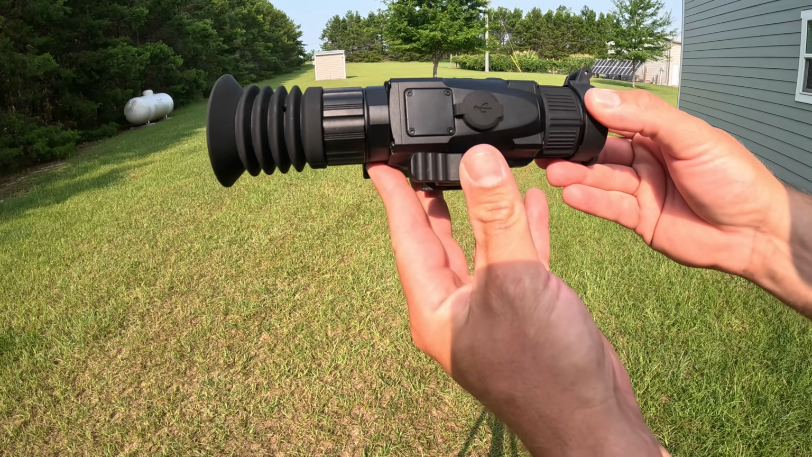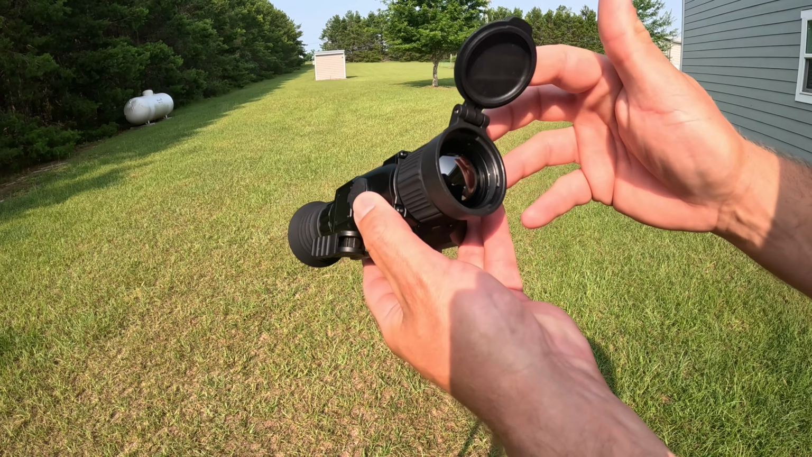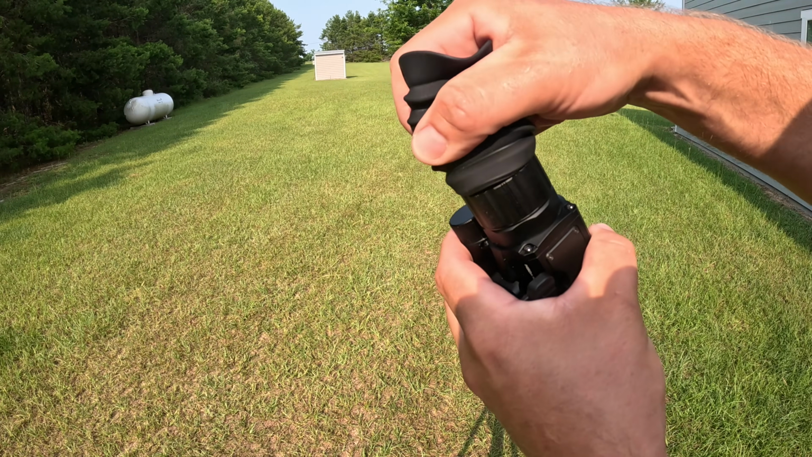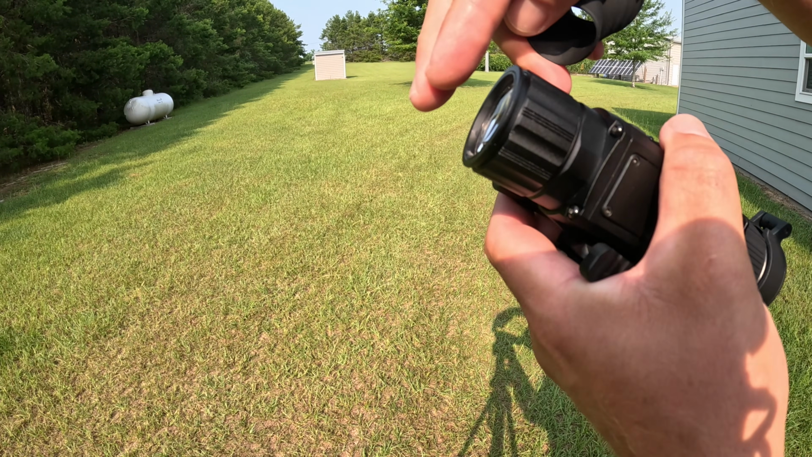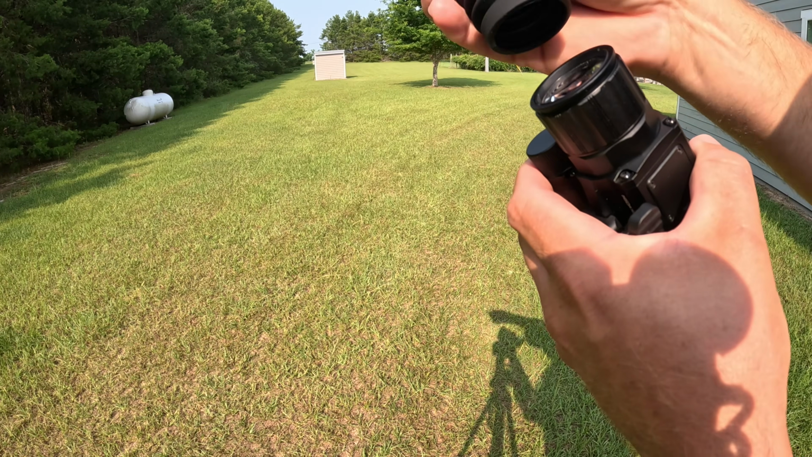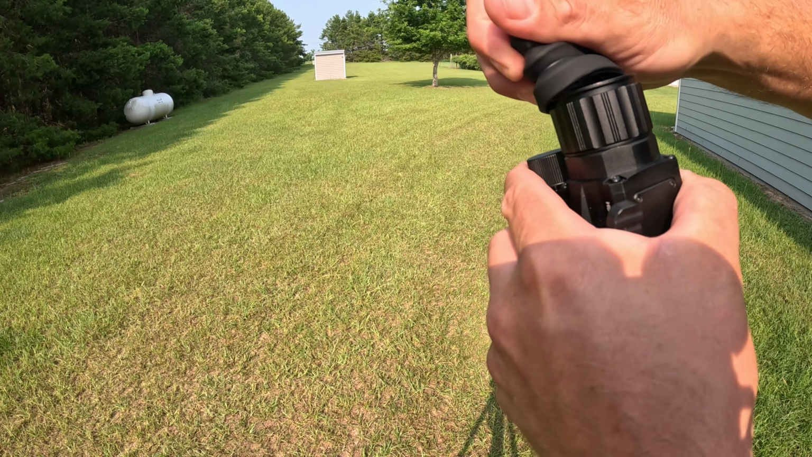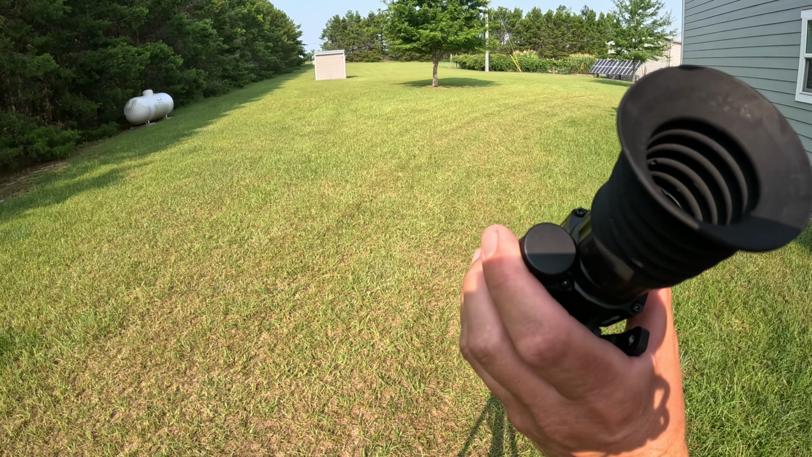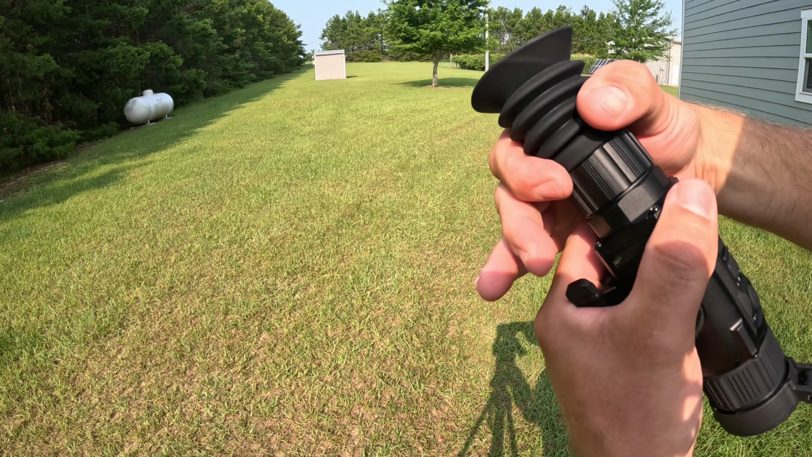All right, so if we come out here in some better light, we can take a quick look at the front. Again, flip up lens cap covers, adjustable focus, adjustable eyepiece. This is removable, so if you want to put this right in front of a rifle scope and use it as a clip-on, you can. Actually, I prefer to leave this rubber eyepiece on because my rifle scope will actually stick in here. I don't see that it blocks it at all, and this acts as a dust cover.